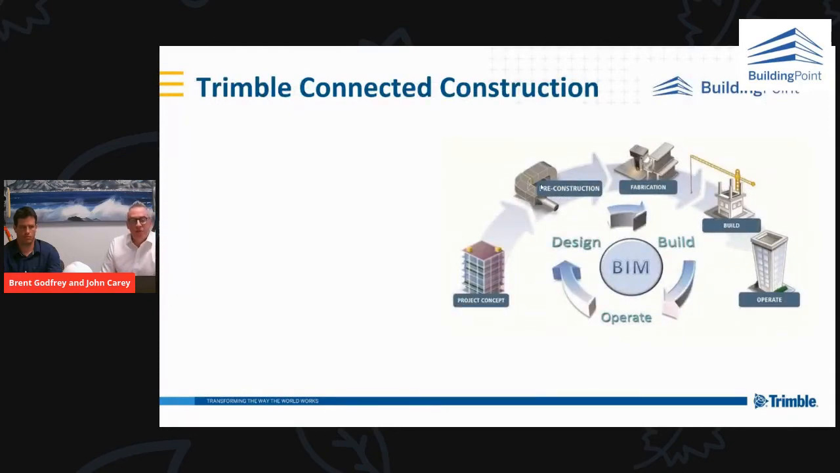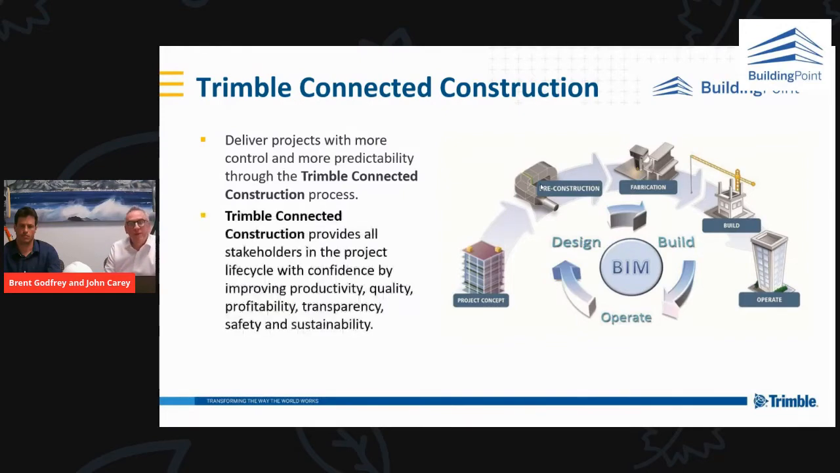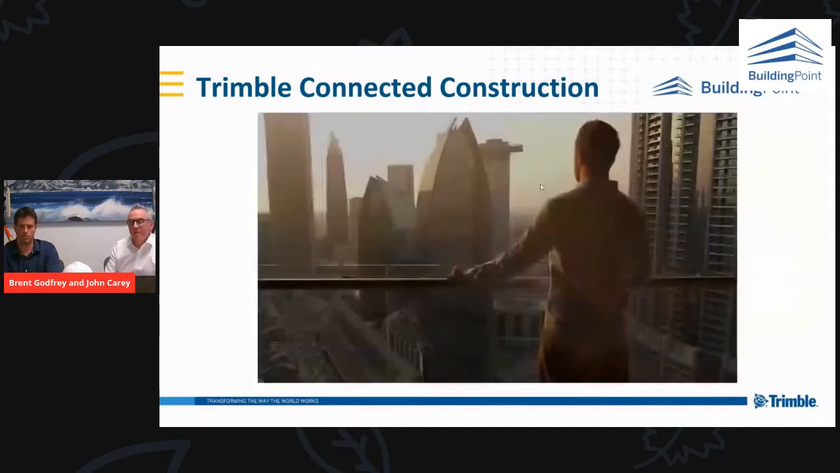The Trimble connected construction process is all about delivering projects with more control, more predictability, and through everything being connected in the whole life cycle. It provides all stakeholders on the project with confidence by improving productivity, quality, profitability, transparency, safety, and sustainability. So I have a short video clip, which I'd just like to play, which illustrates the point and our offering to you.